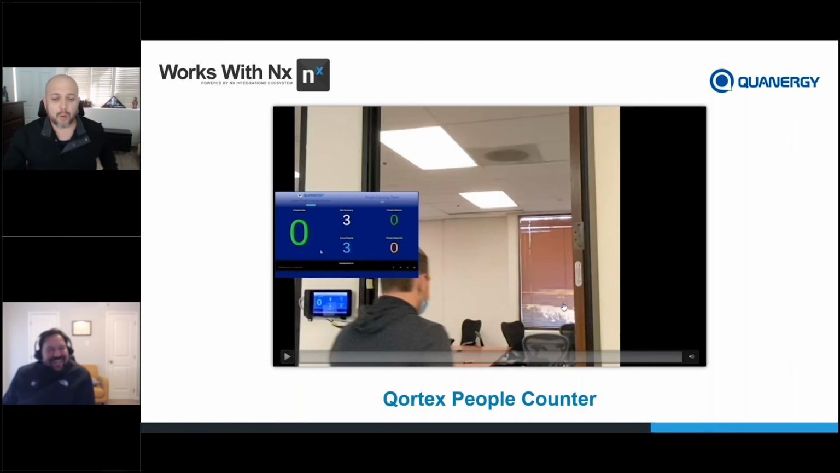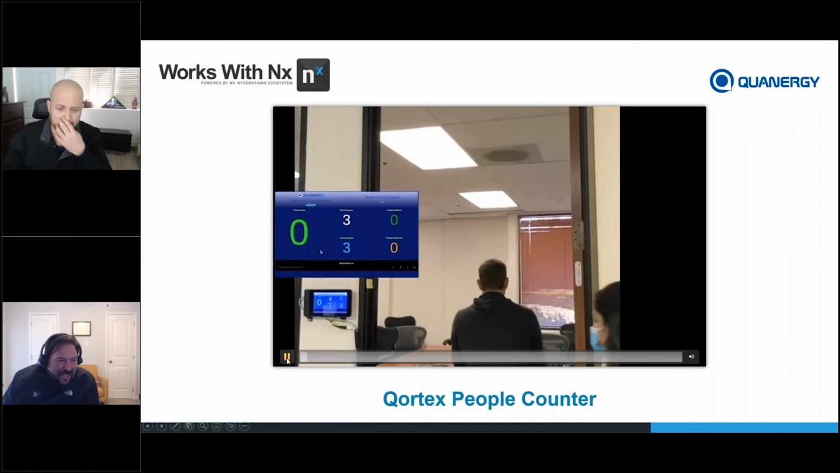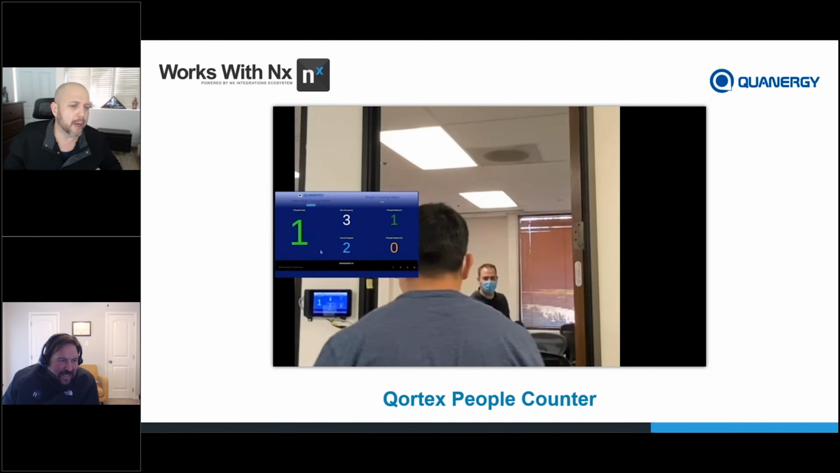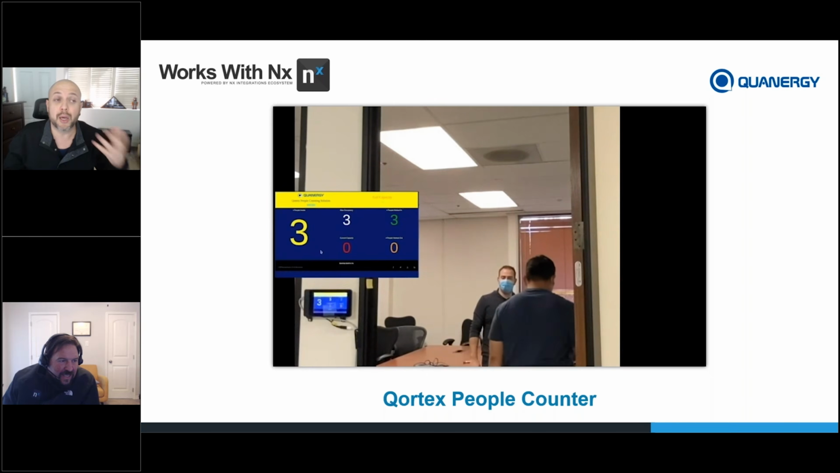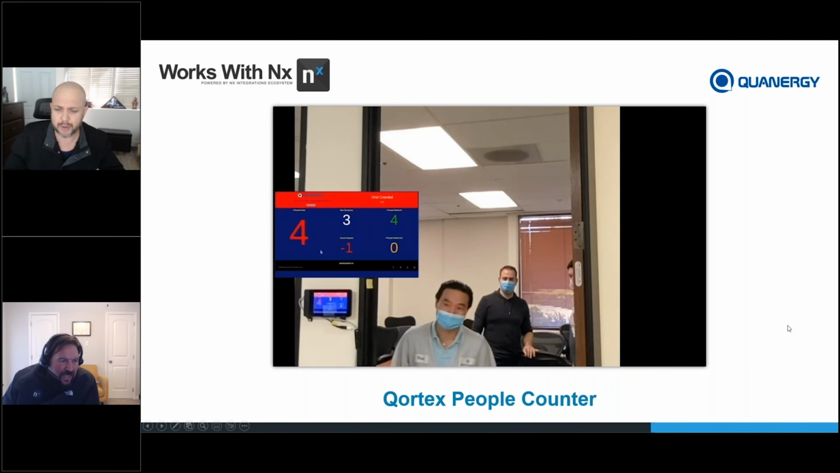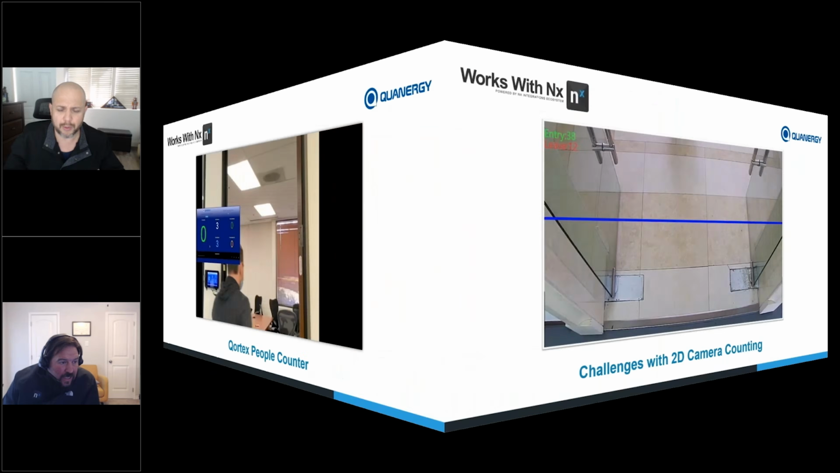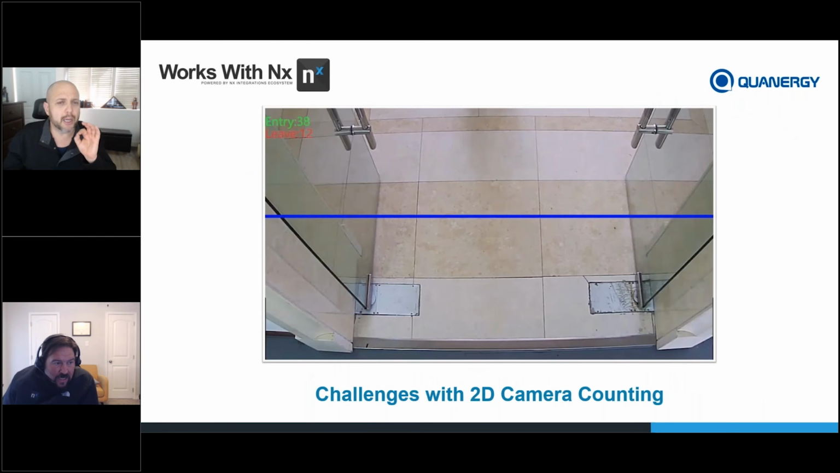All right. So with Qortex, we can also do some basic counting, and this is all through a web interface, which we can ingest directly into NX via URL. But I just want to show you, we can also do counting with Qortex. It does some basic people counting, enter and exit into different zones that we create with 3D zones within Qortex.